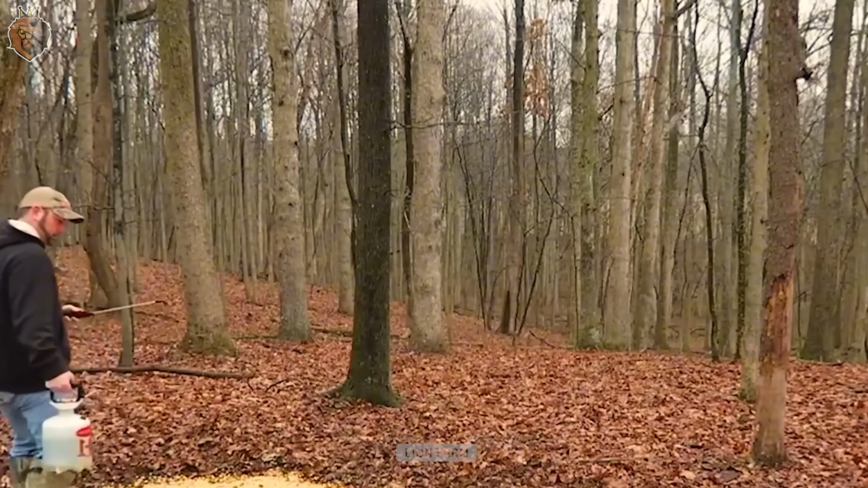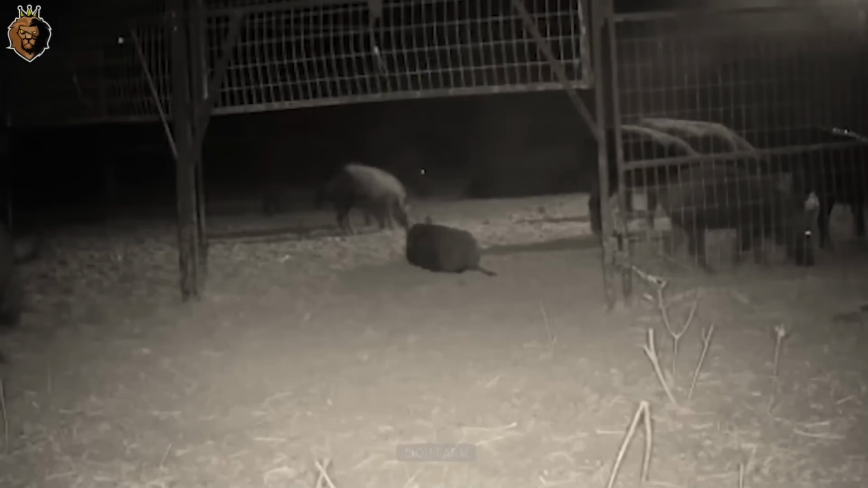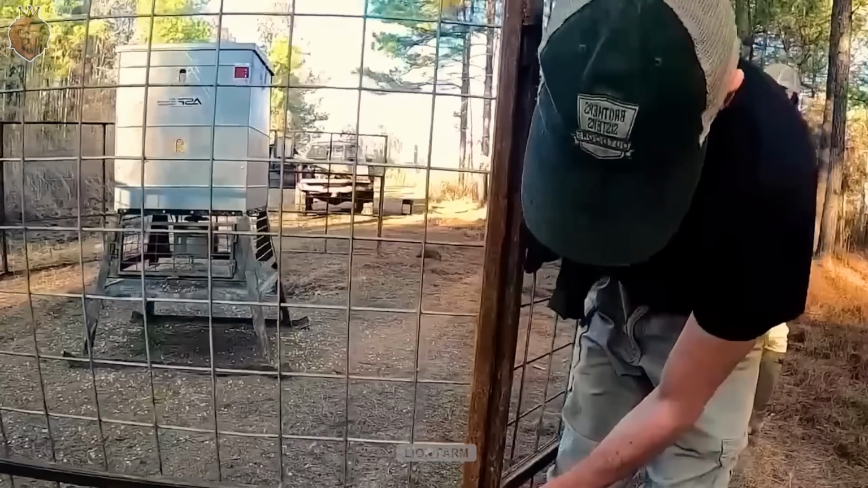Another common mistake is closing the trap too early. If wild boars sense danger before trusting the area, they'll never come back. Leaving a trapped boar inside too long also signals danger to the rest of the group.